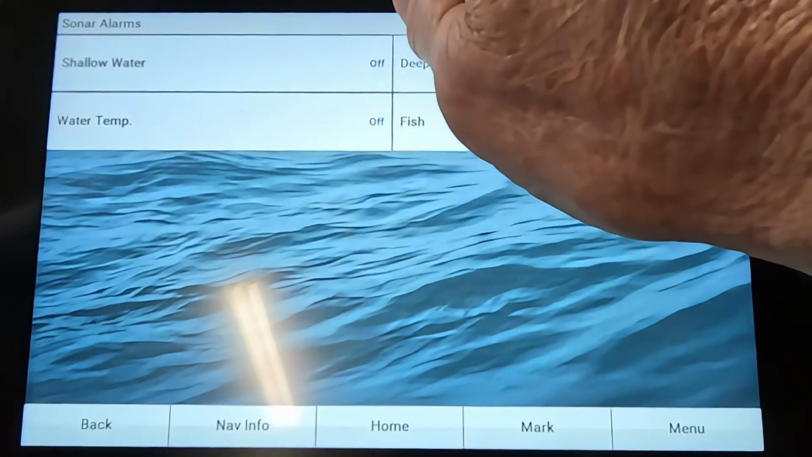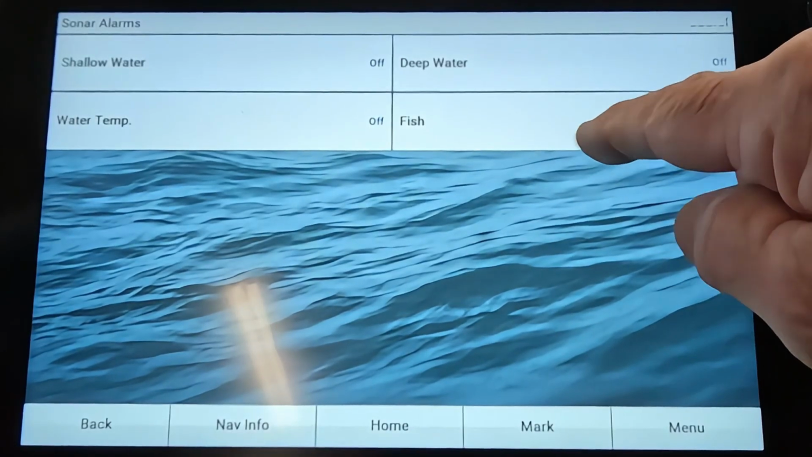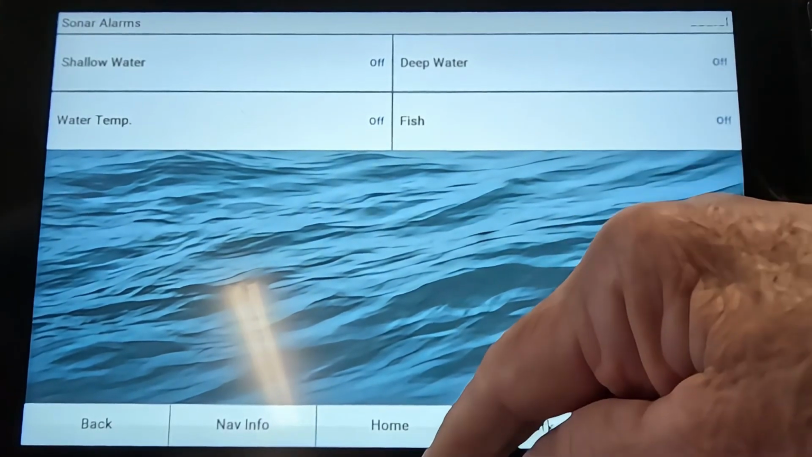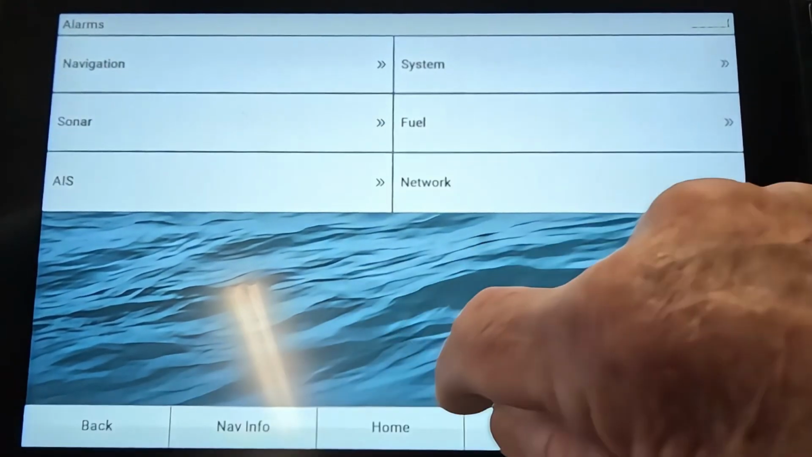The shallow water, I like to keep the shallow water turned off because if I'm fishing in shallow water, I don't want it beeping the whole time. And fish alarm, I don't like any of that on either because if you've got LiveScope on the front, you know what the fish are like anyhow, and it's not going to affect this right here. So I leave all this stuff turned off so it's not bothering me all during the day. And then press back.